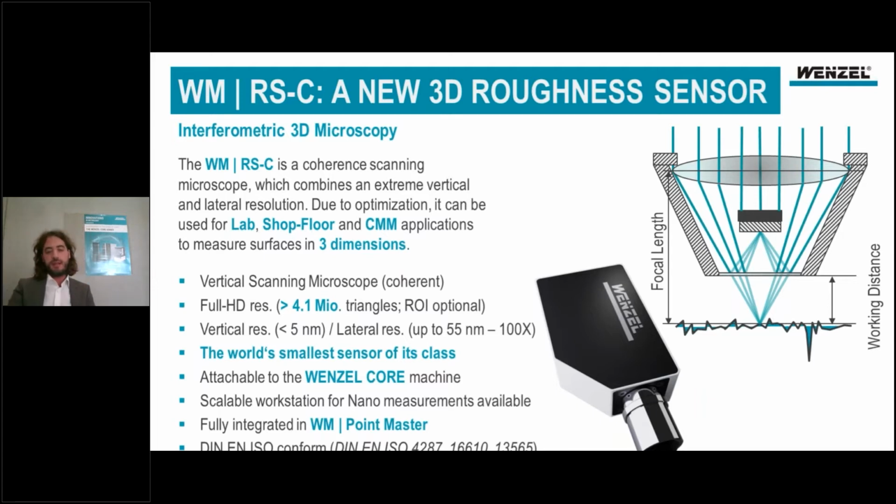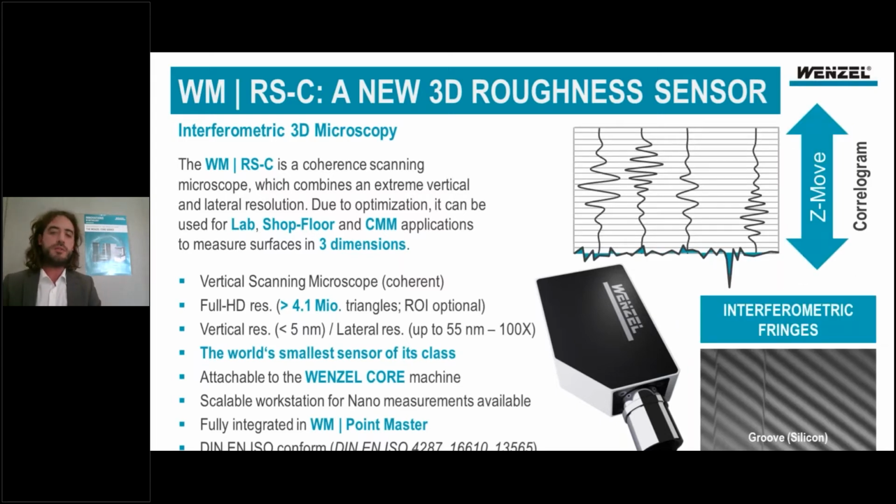One more feature is it is fully integrated in our WM Pointmaster software, a really powerful software. And of course, we are DIN and ISO conform, meaning we consider DIN and ISO 4287, 1660, 601, and 135065.